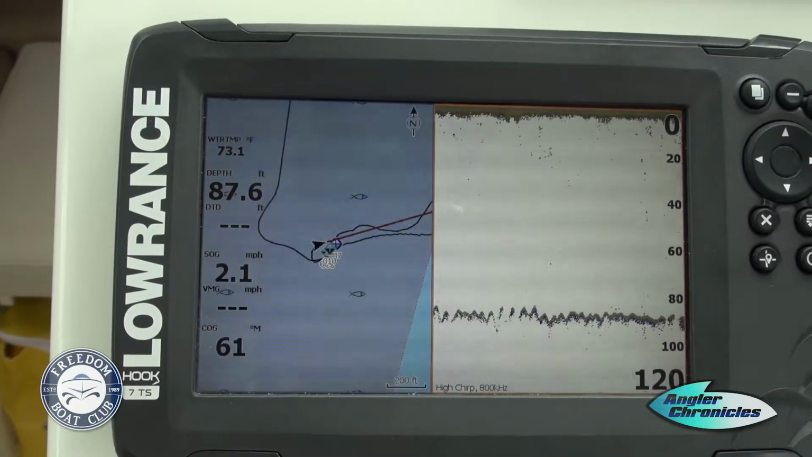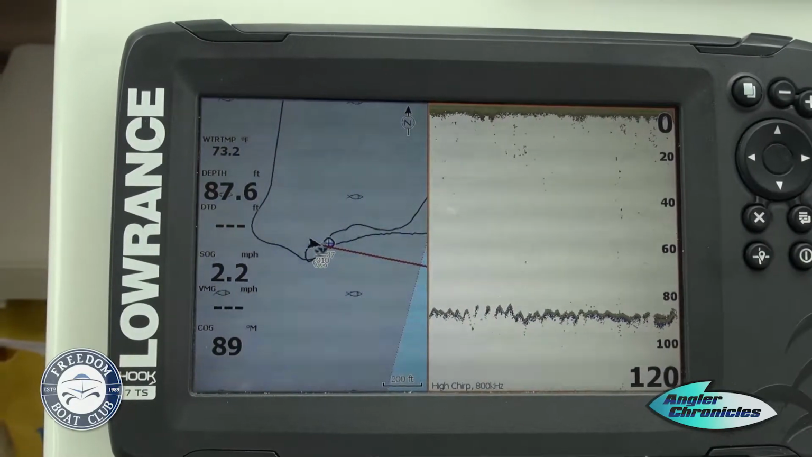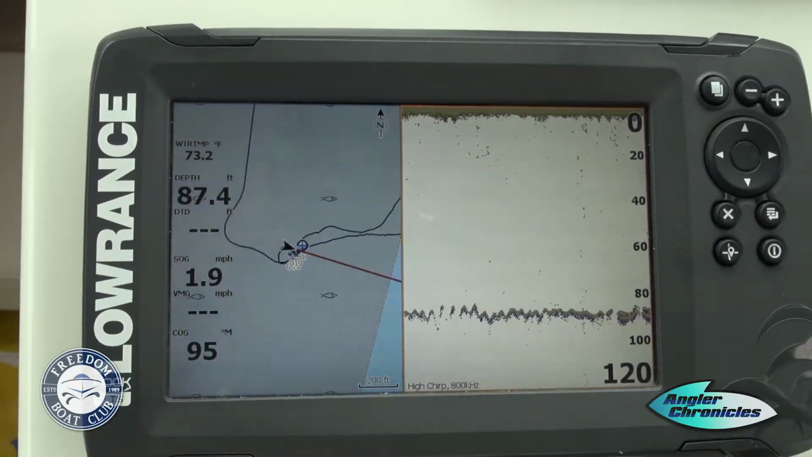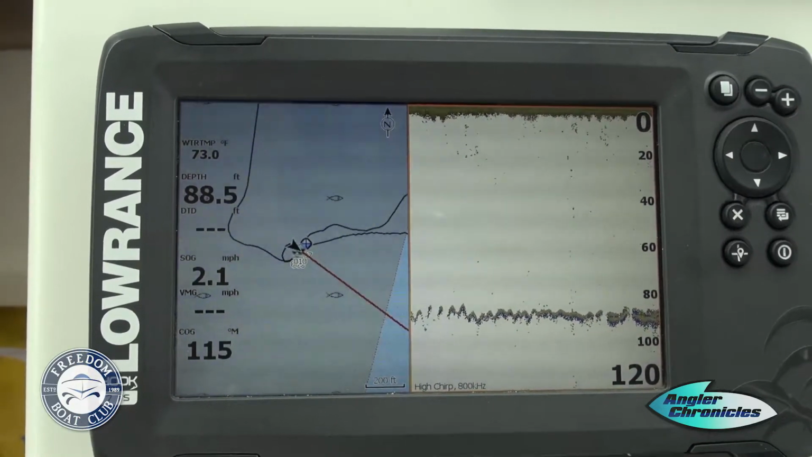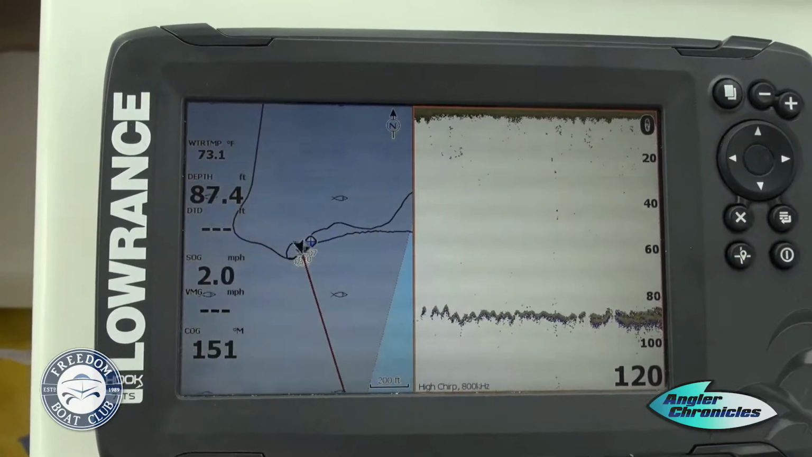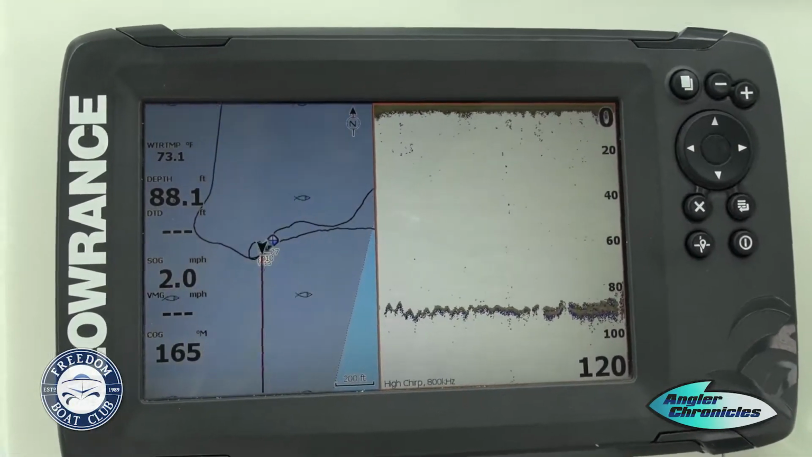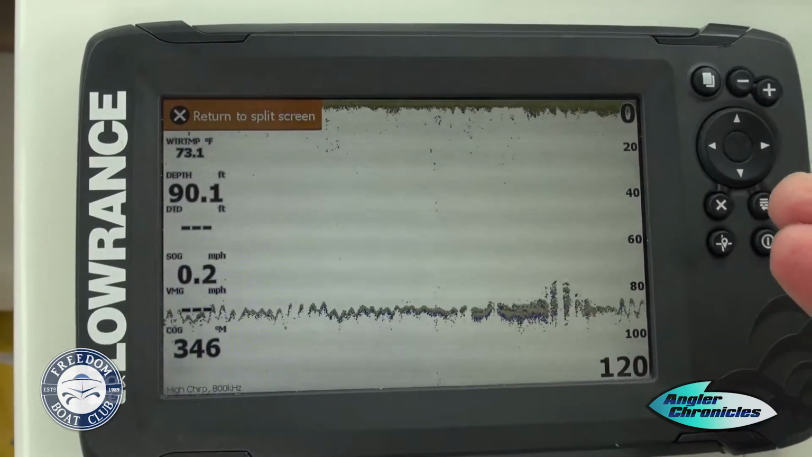And I'm going to bring it around here. We've got a little breeze out of the northwest that's kind of pushing us around. Here comes that bottom again. You can see it's starting to harden up. Definitely getting some good reflection. We're going to kind of just circle around here and stay on top of this location. If you hit your return button, it's going to bring you to that big screen.